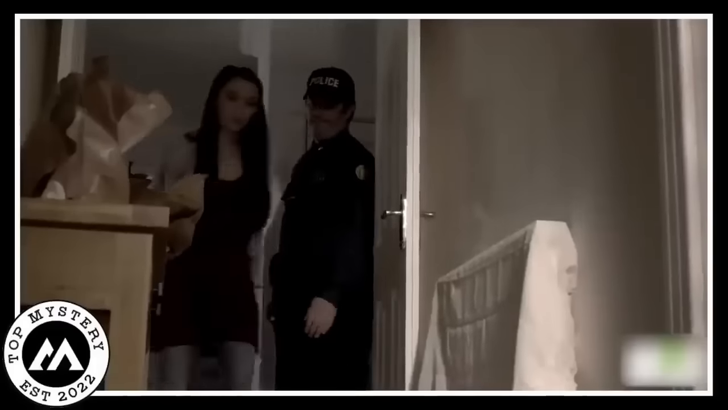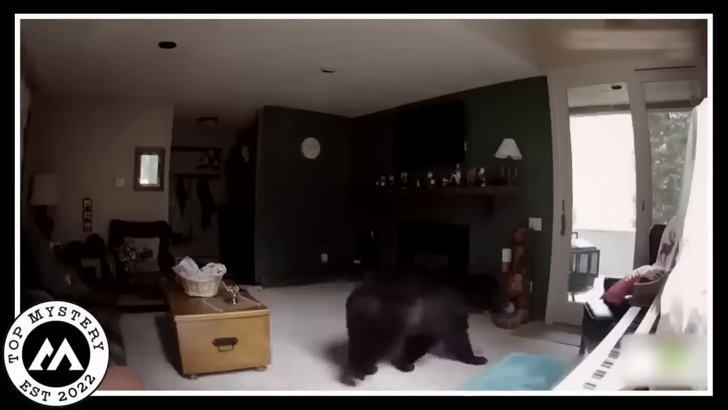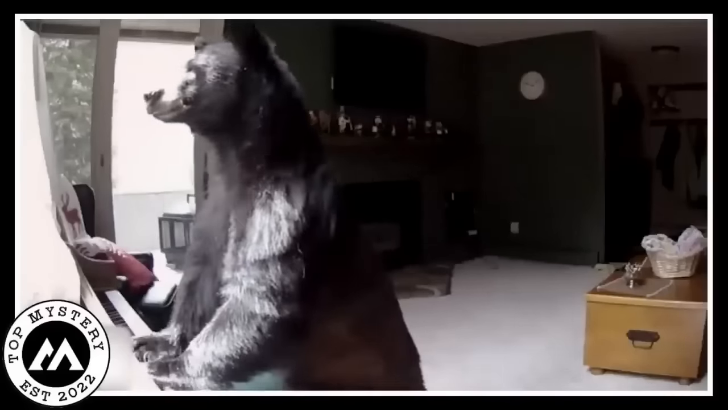Bear intrusion. Embark on a heart-stopping journey with bear intrusion as a house sitter's serene day takes a dark turn. In a chilling video, a colossal black bear casually infiltrates the living room, displaying an unsettling tranquility. The unexpected guest explores the space with an otherworldly composure, even amusingly engaging with the piano.